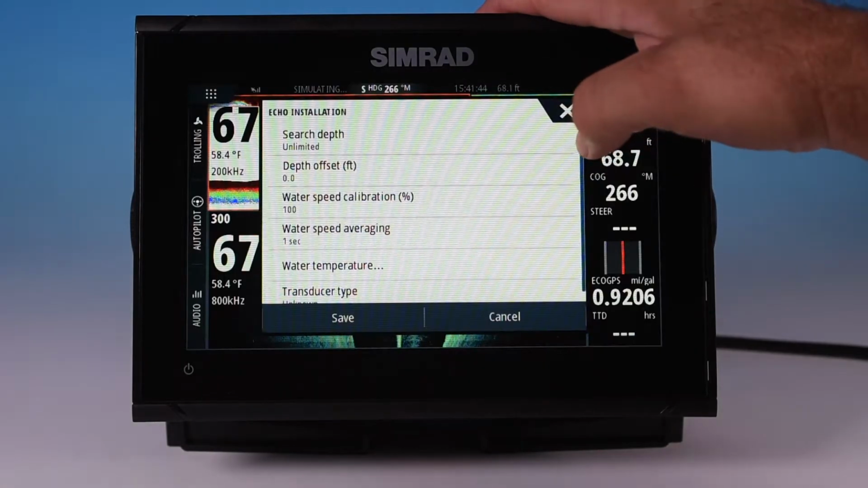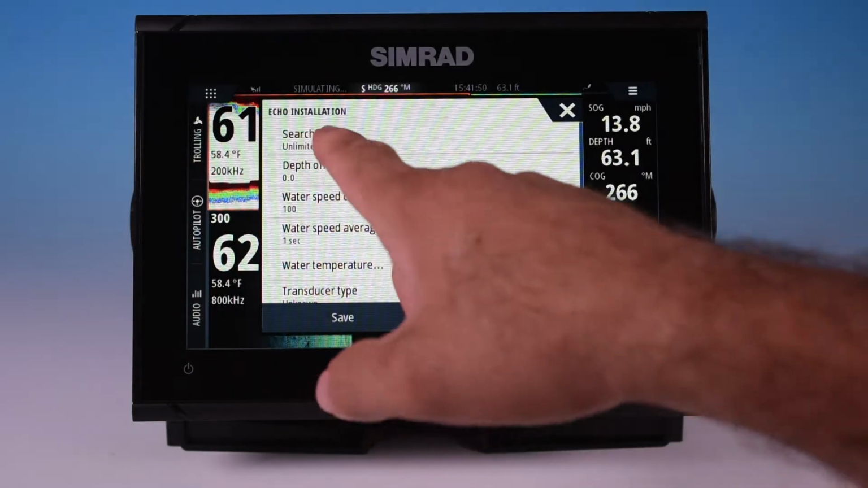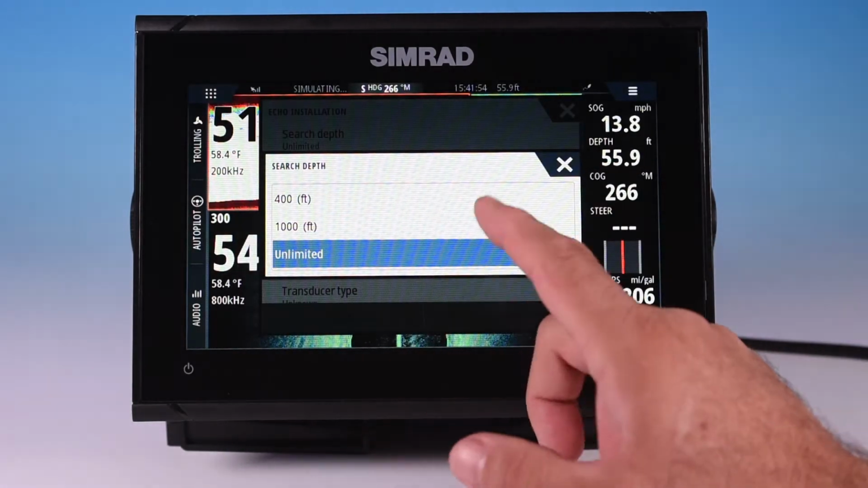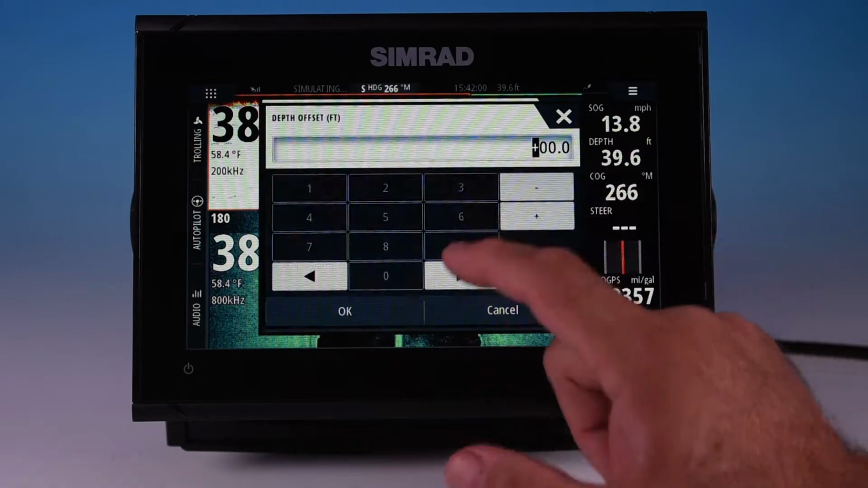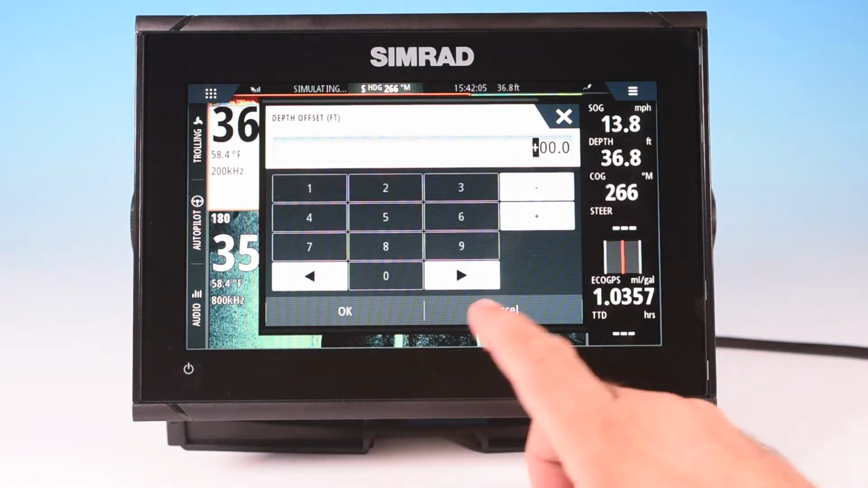Installation. And we'll kick this in and bring up what is Echo installation. Search depth, unlimited. We want to set it unlimited. You can change that if you want and have a maximum, but we'll leave that at unlimited. Depth offset, again, that's going to be your keel offset or your depth offset. If you want to increase it plus or minus, you can do it here.